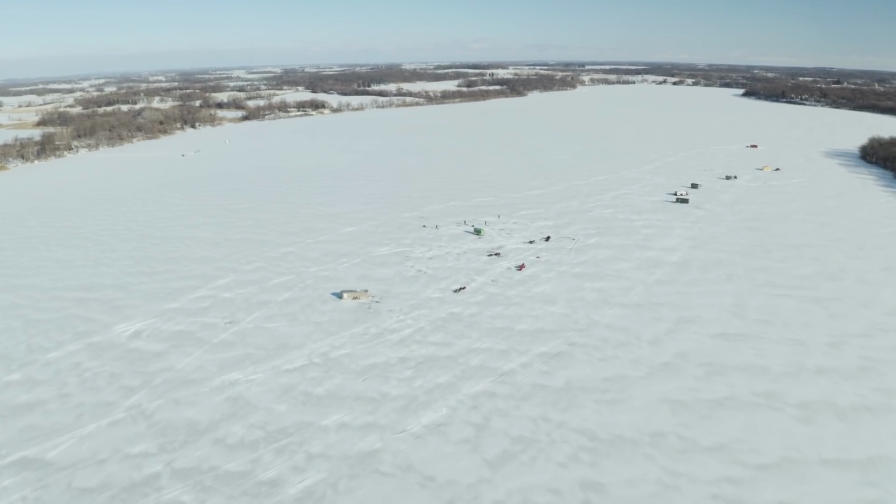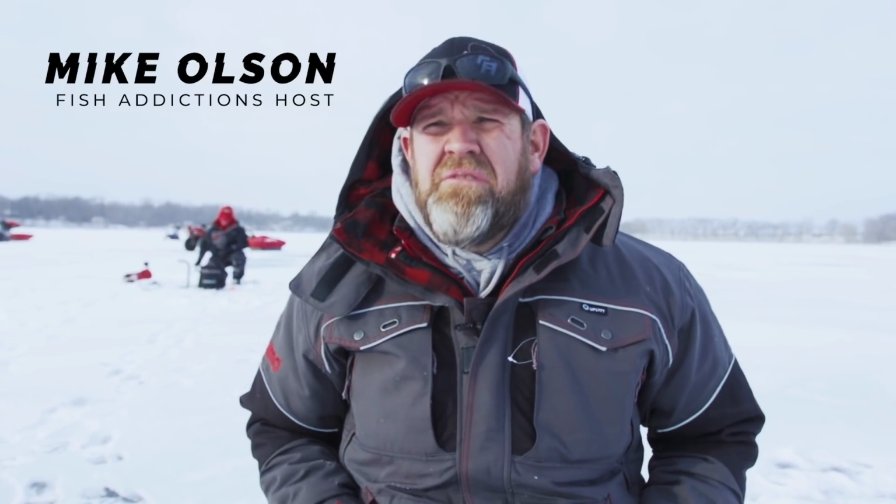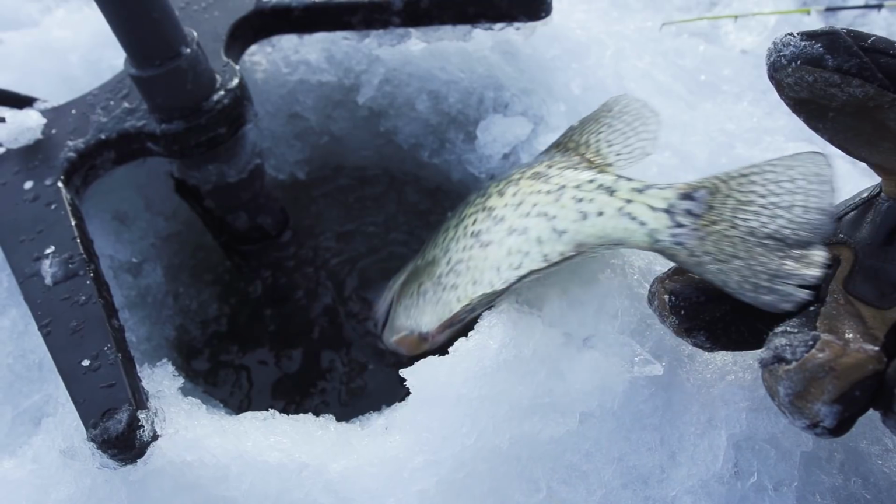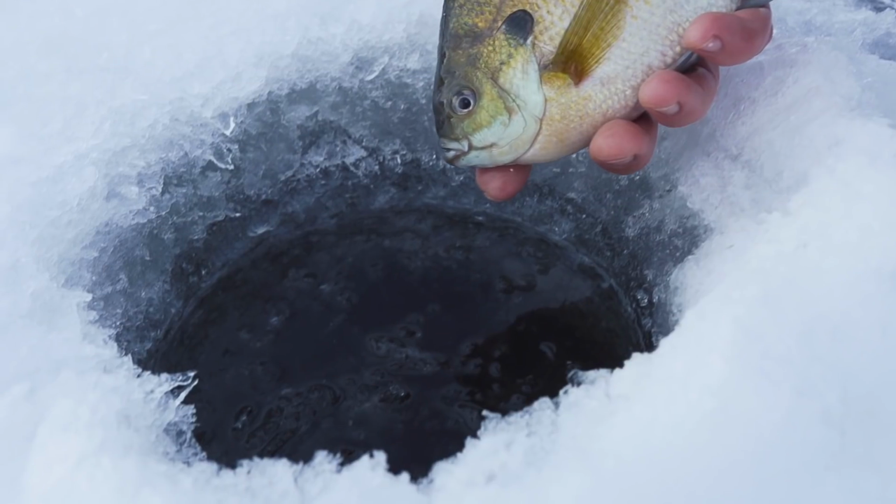Today we're out in the Alexandria area, just really targeting bluegills, but we totally expect to get a few crappies mixed in. But one of our favorite fish as a group to catch is big bluegills, so that's what we're after today. Like I said, we expect to have some crappies.